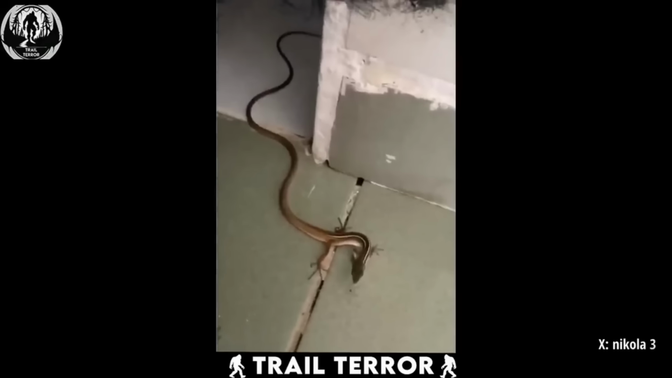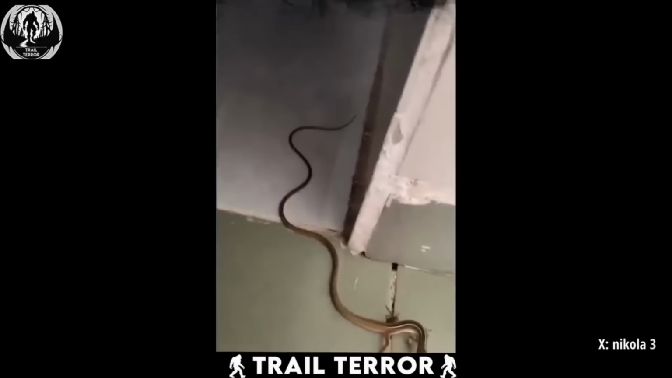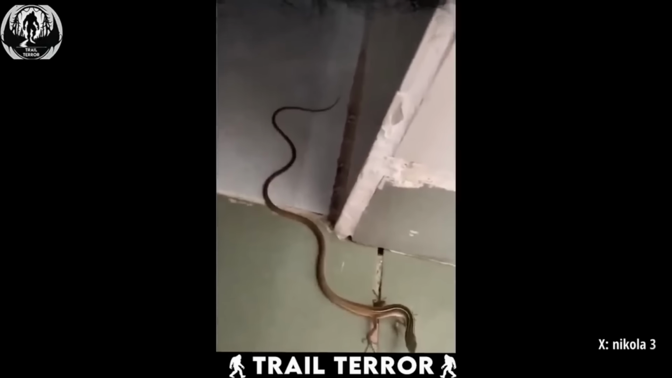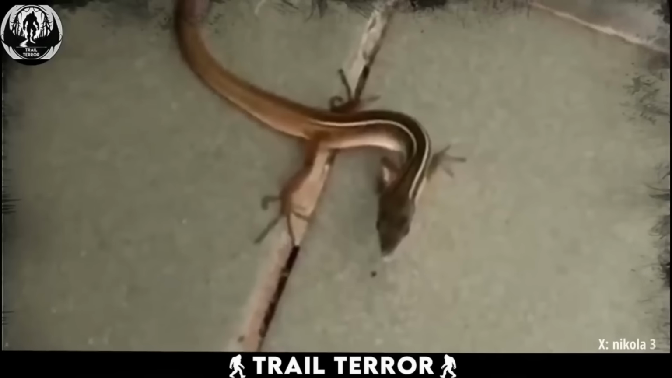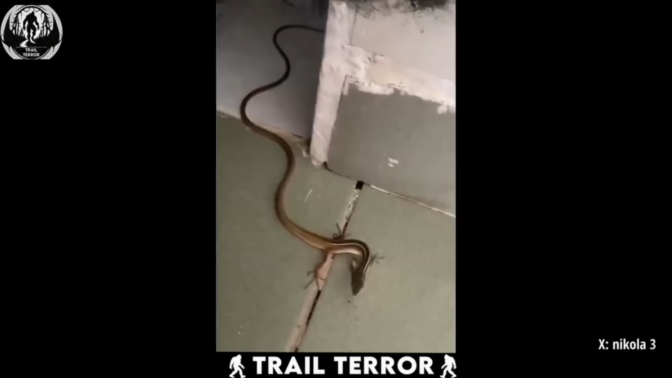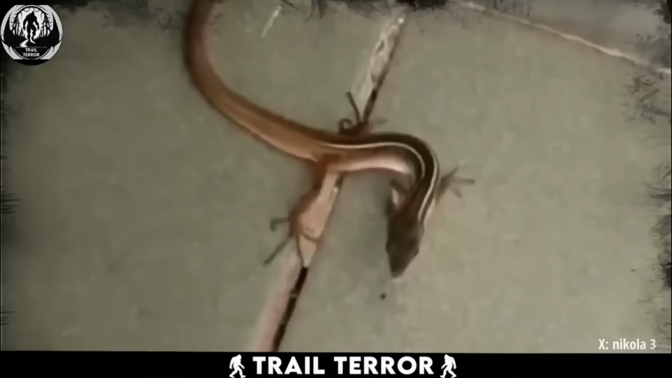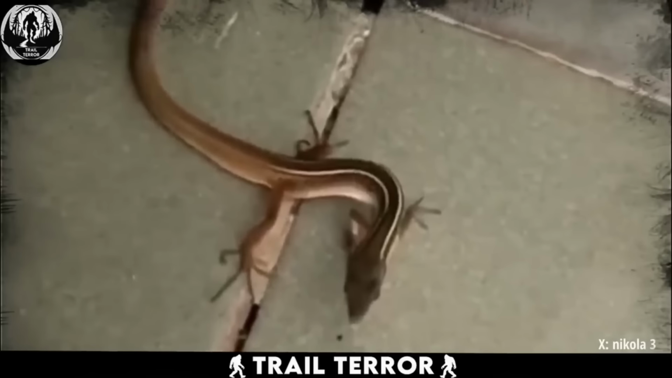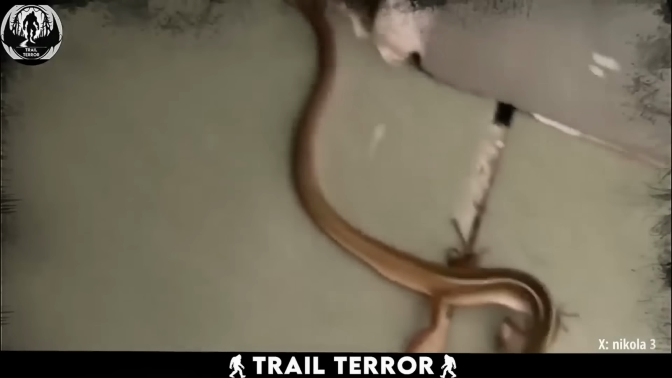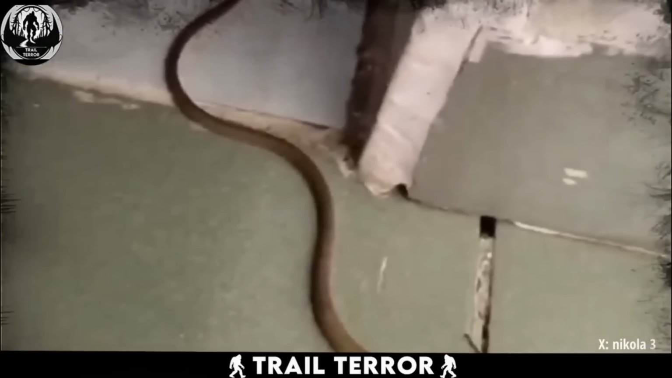This bizarre video comes from the Philippines, where a homeowner stumbled upon what looked like a snake with legs chilling in their house. In the footage, you can see this long, snake-like creature just lying on the floor. But here's the twist. It has 4 legs right near its head. It's like someone mashed up a snake and a lizard, and this little guy uses a mix of slithering and running to get around. Creepy, right?